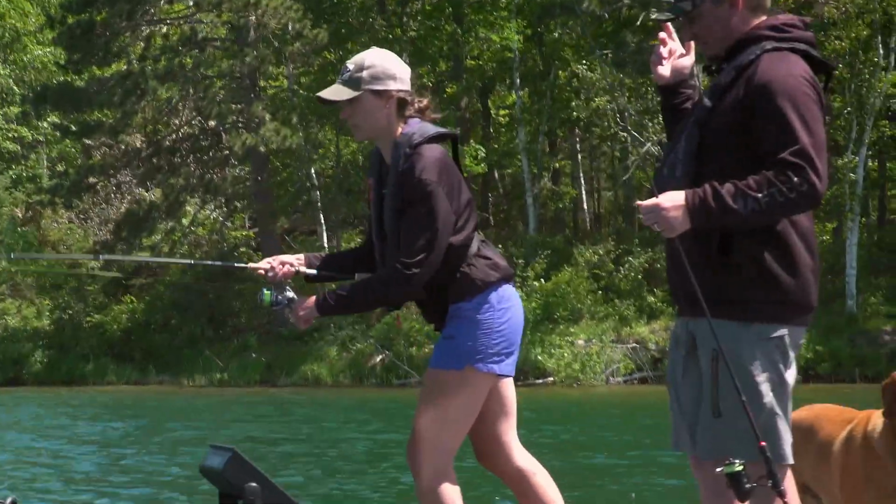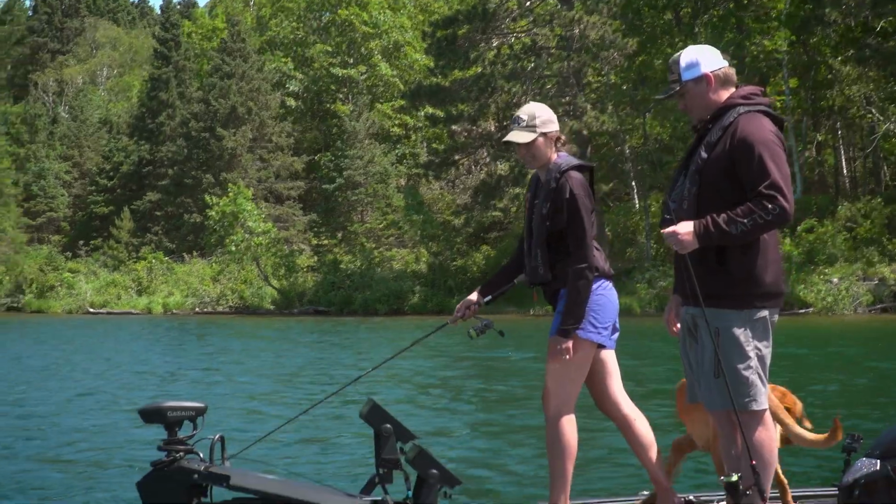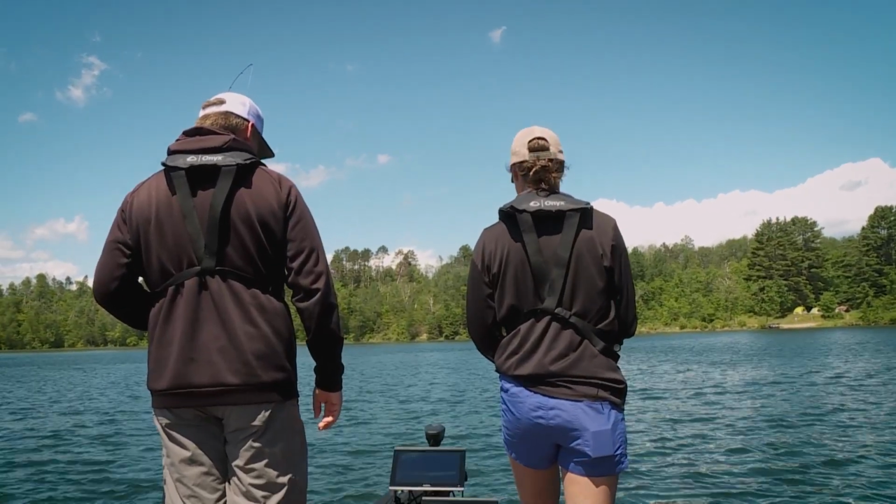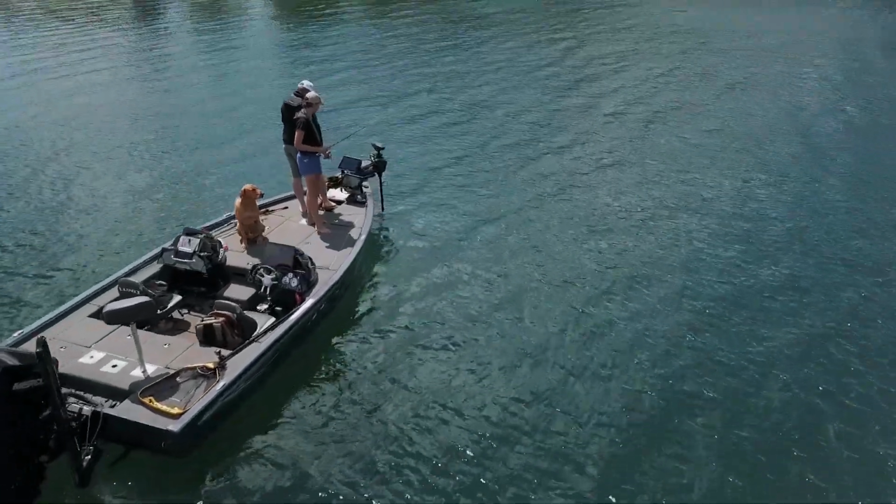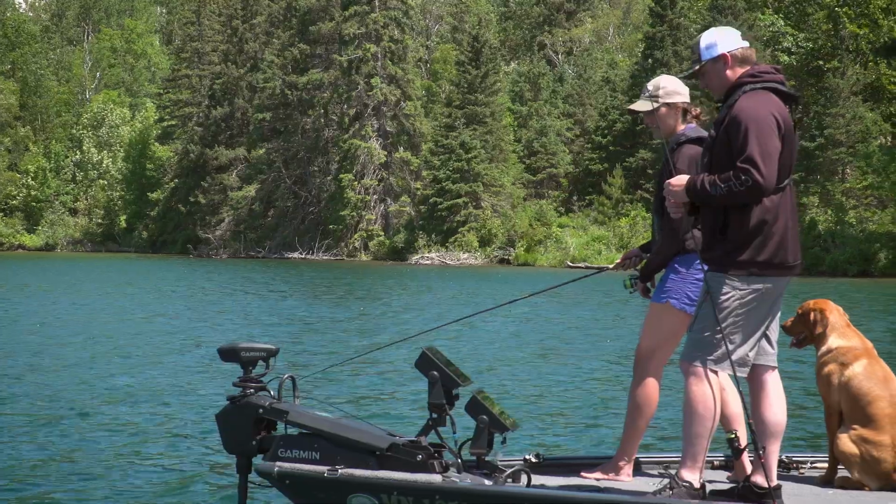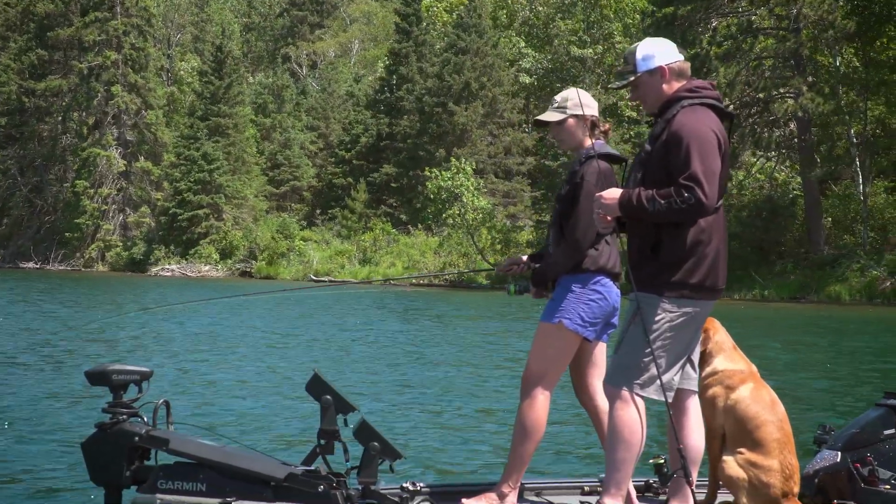Gonna do it again. Oh, he touched it. Easy on that hook set. He tapped it. Oh yeah. See if he'll get it again. Keep him bringing it up. Bring it up. Slow, slow. Yep, he's coming. Keep easing him up. Shake it. Bring it up now. See how he turned on it? There he comes.